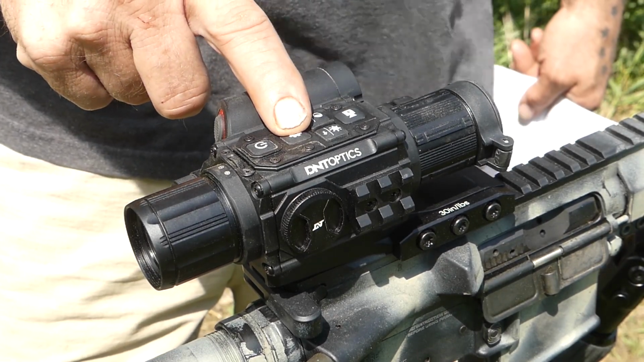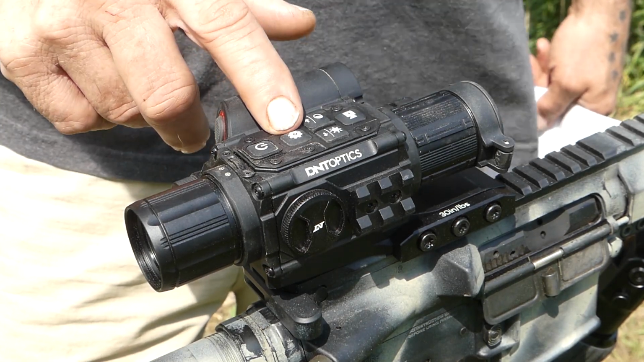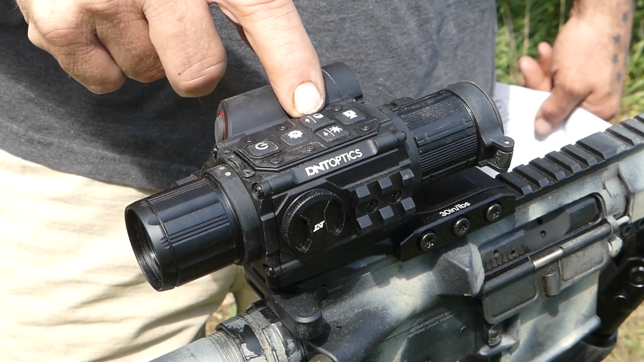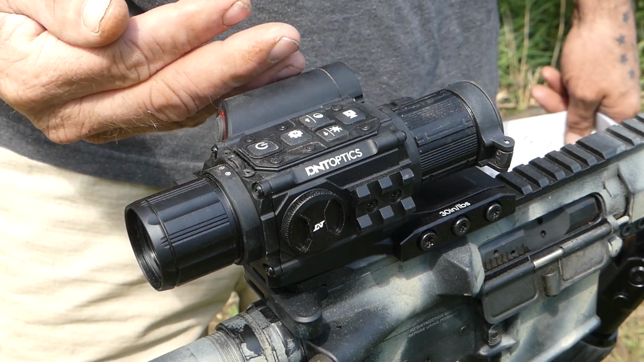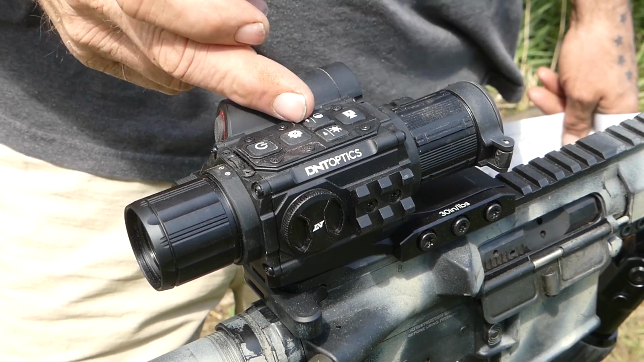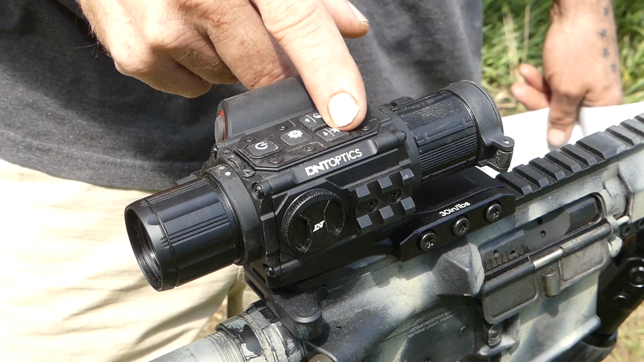Press this button down, and then your menu will come up on all of the different things that you can adjust in this unit. Over here on the side, you have your daytime, nighttime control. You'll push that and hold it, and it'll switch between daytime and nighttime. It also has the left button feature on here. So if you're going left to right, this one would be your left, this would be your right.